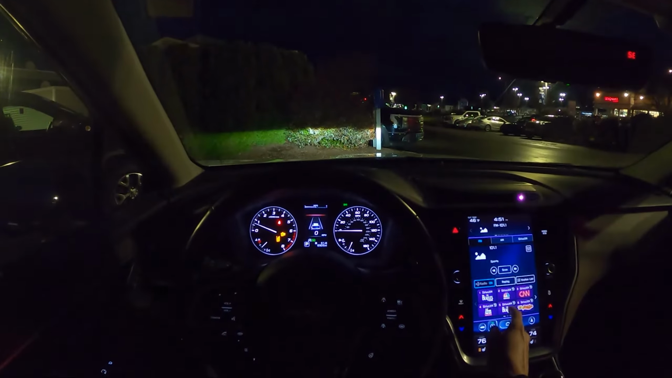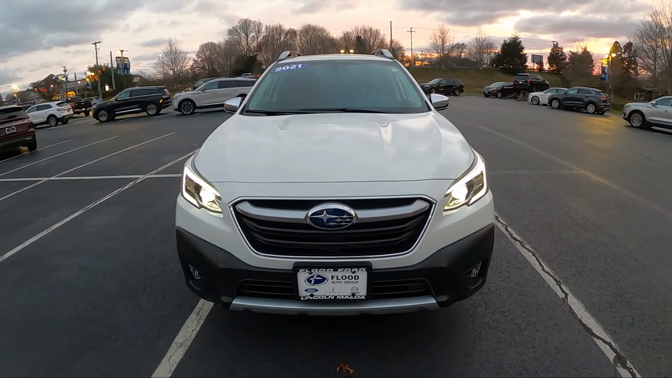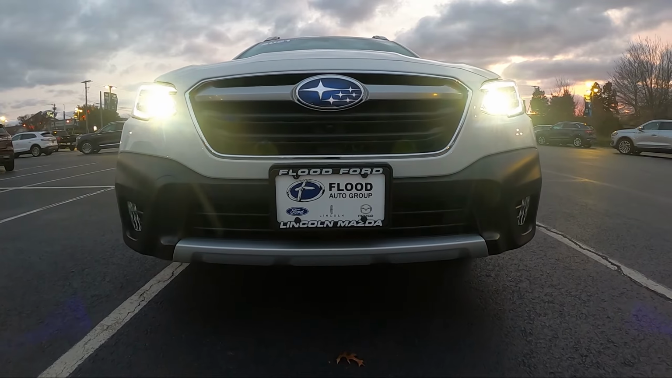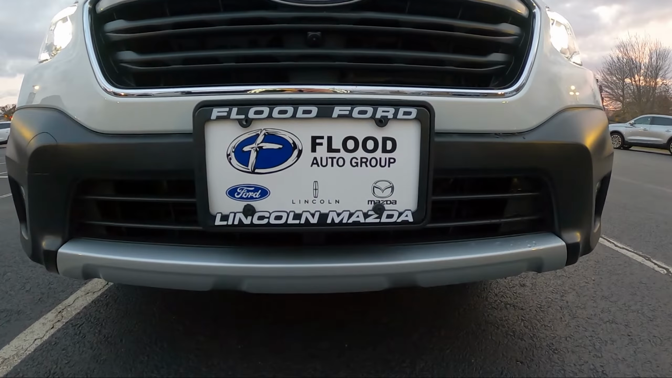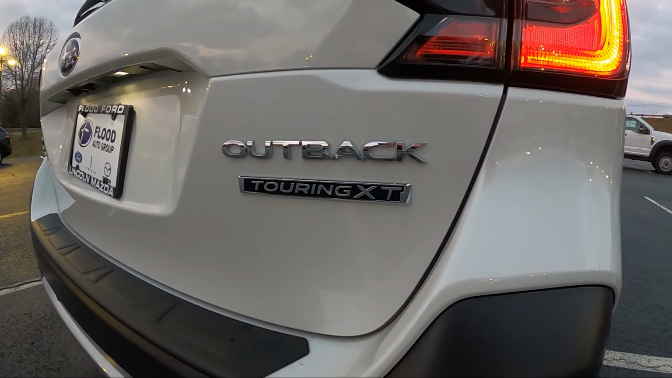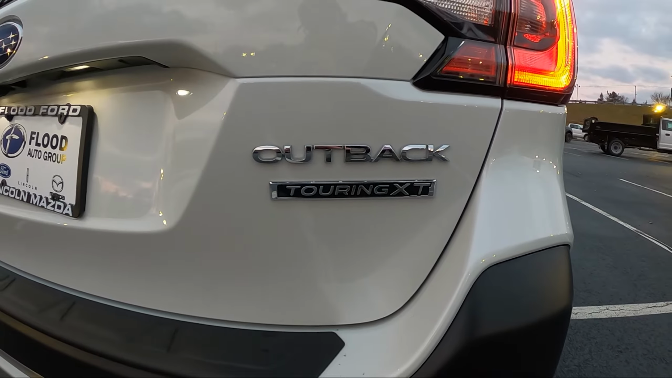Hello and welcome. Today we are driving a 2021 Subaru Outback Touring XT. This is an all-wheel drive model. I would like to thank Flood Ford Lincoln in Narragansett, Rhode Island, for allowing me to both review and test drive this wagon. I did a full review on this Subaru Outback, currently out on the channel, but I'll just do a quick rundown of some specs here and we'll get it out on the road.